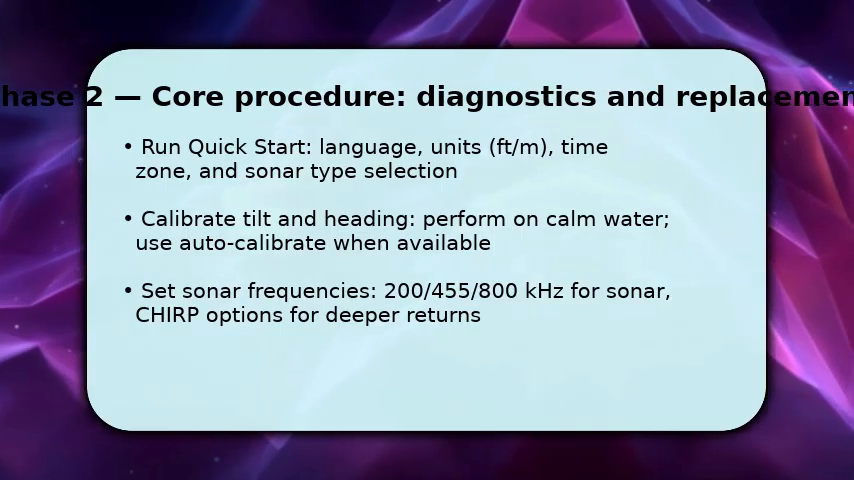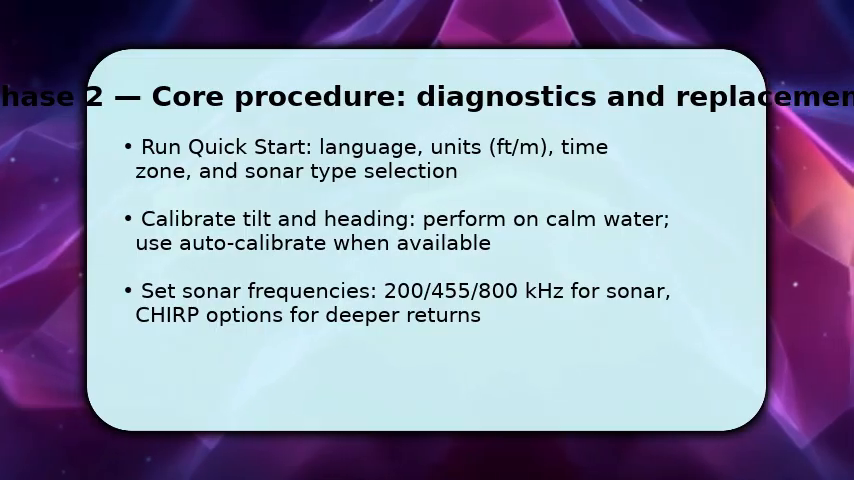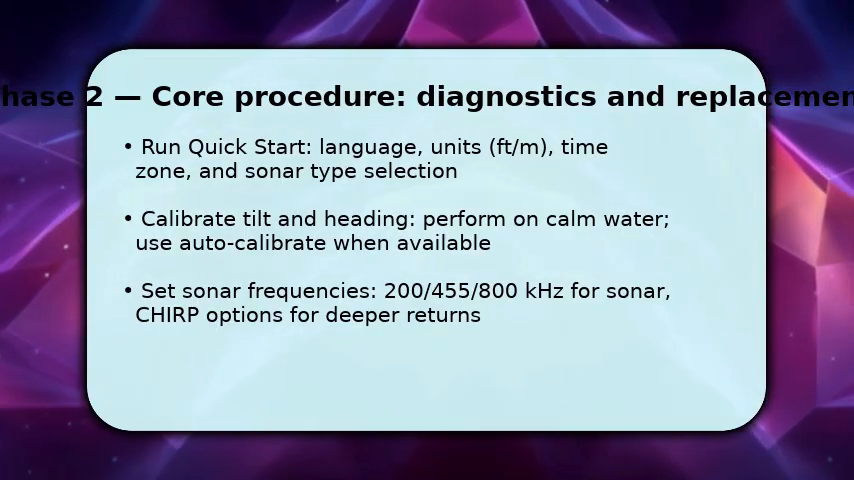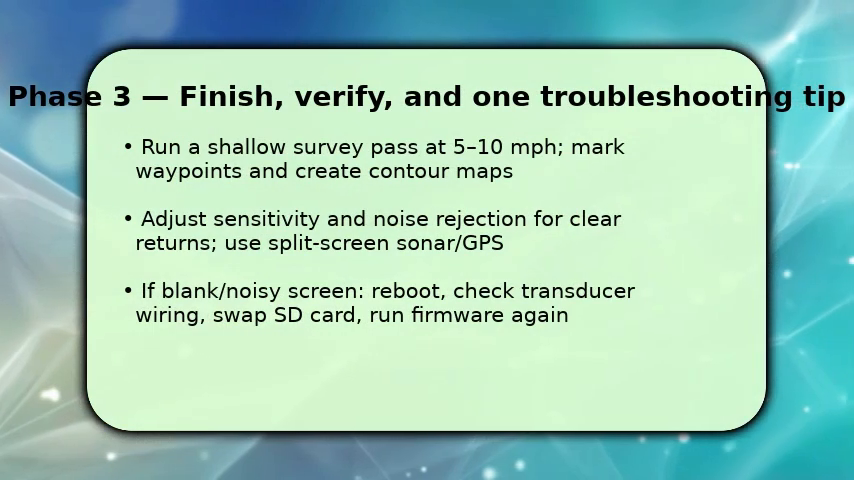Make sure sonar frequency settings match target depth. Use higher kHz for detail, lower for deeper water, then save the profile before moving on. You finish by conducting practical checks.